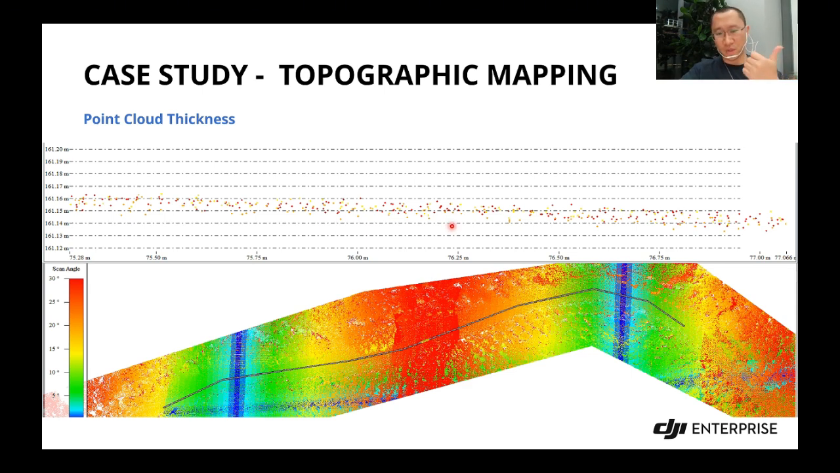With very good penetration, very good efficiency, we can collect very detailed structures like power towers, power lines, and a very good point cloud thickness. This is a real case, and I believe if you use the L2, you can get the same data sets.